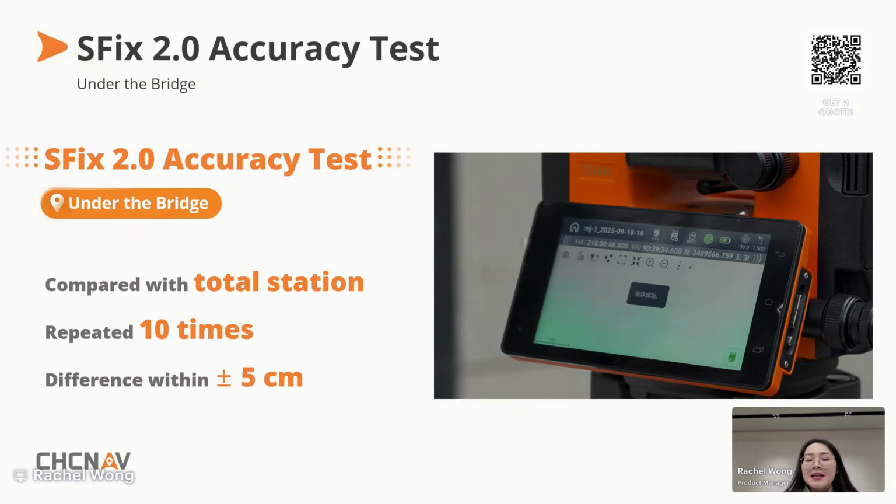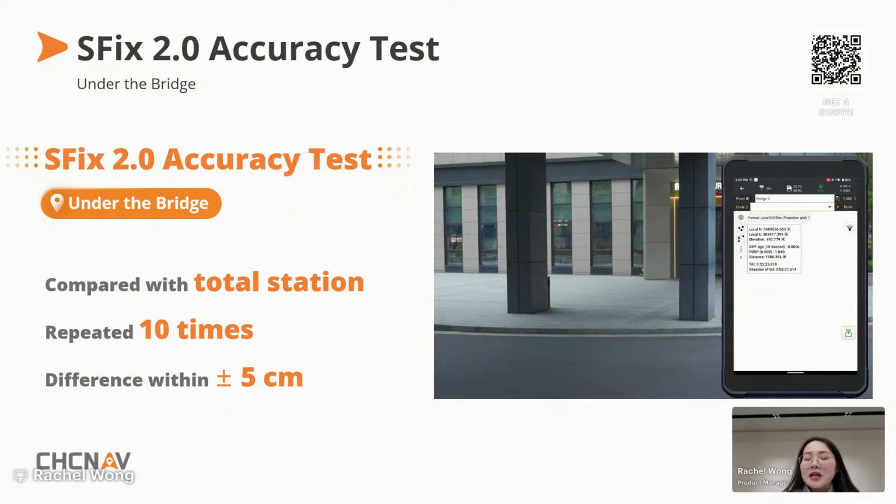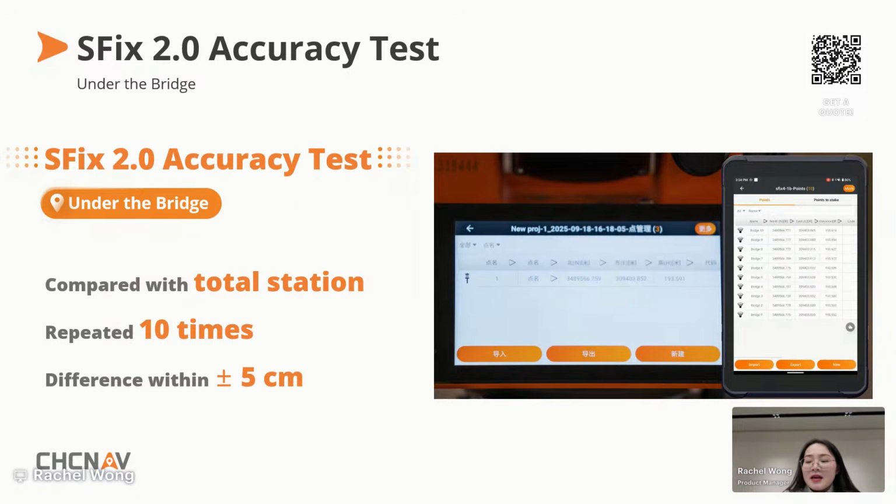Under bridges and overpasses, GNSS signals are completely blocked. With ViLi i100, repeated measurements in these areas consistently stayed within 5 centimeters when compared with the total station benchmark. So this level of consistency is what makes SFix2 practical in the field.